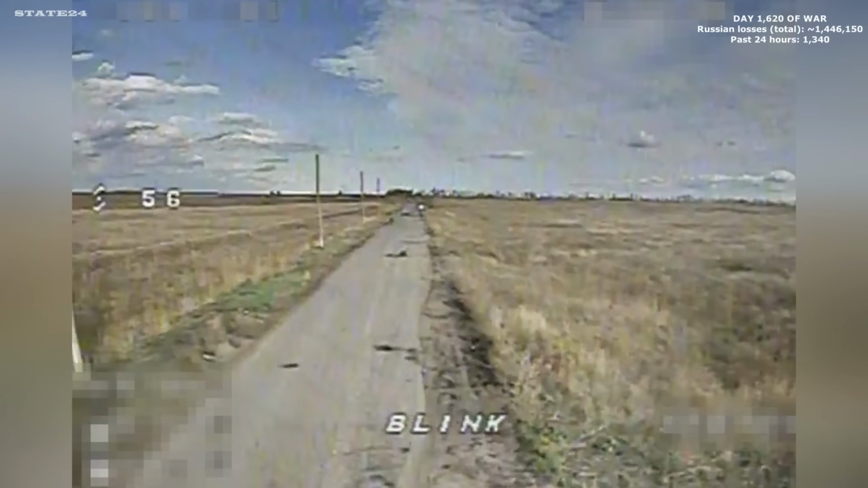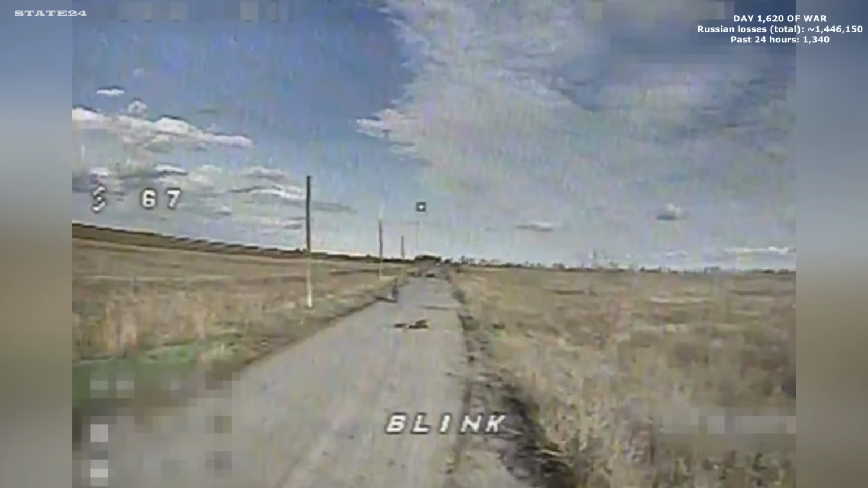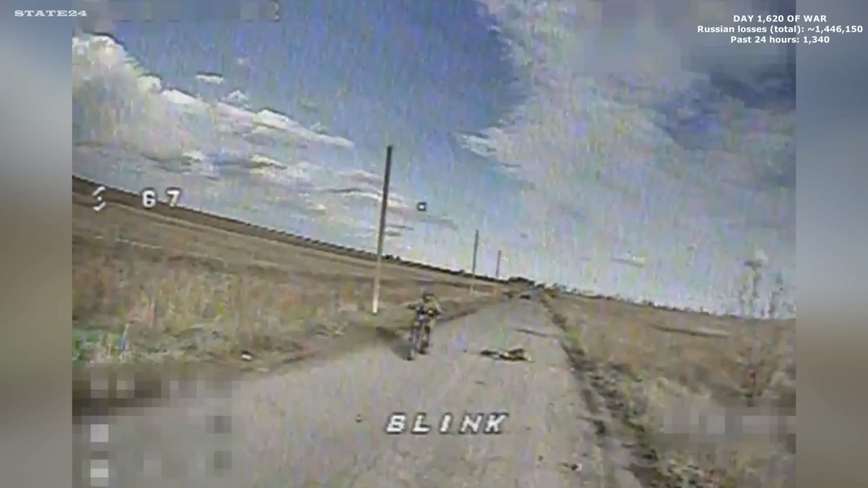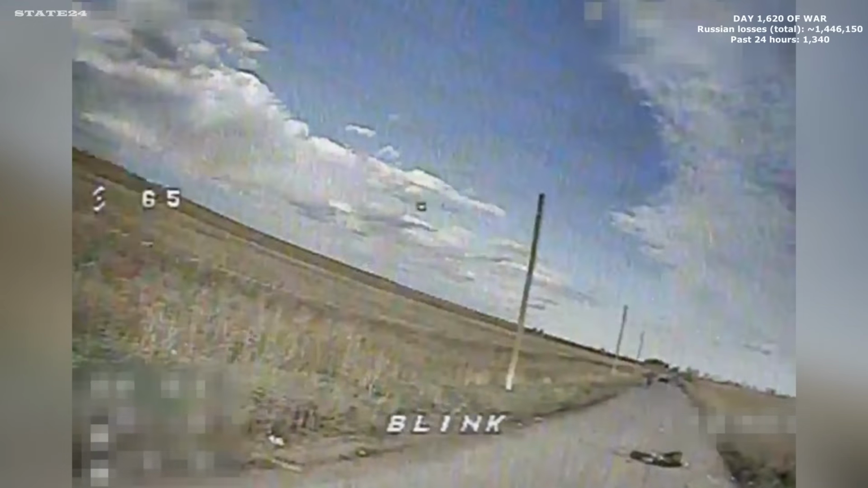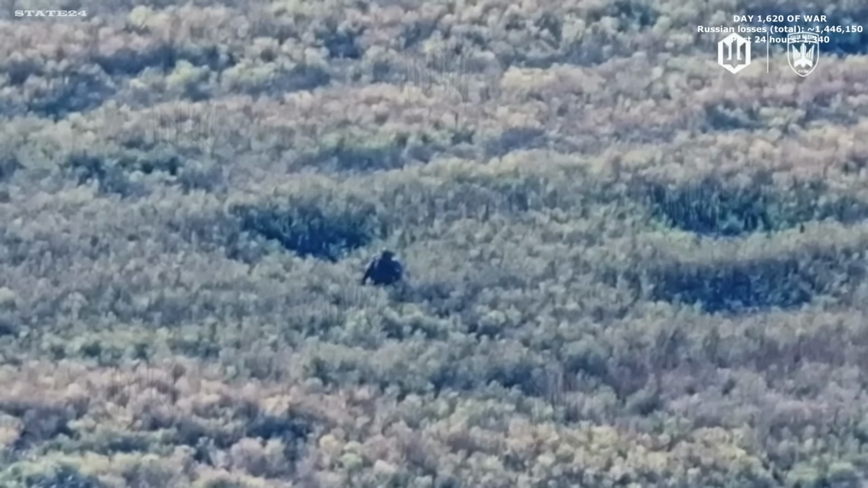A Ukrainian FPV drone conducting a routine patrol suddenly detects a lone Russian soldier moving along a dirt road on a motorcycle and immediately closes in. The pass comes in too fast. The FPV sweeps past and fails to connect. The soldier rides away. Across an open field, a lone Russian soldier makes his way through tall grass with no